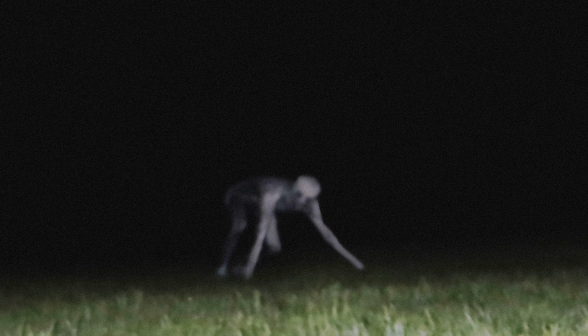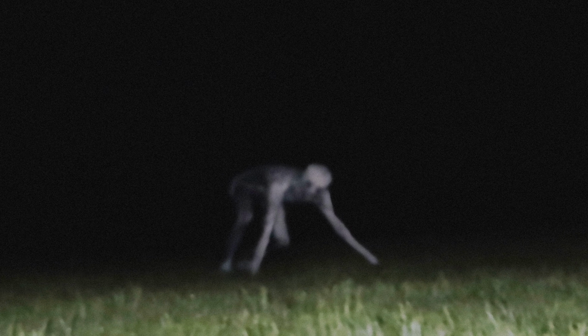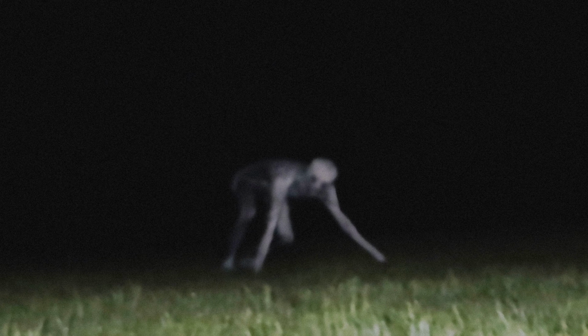However, despite all of the videographic and photographic proof of this creature, it has still not been officially classified by science, and that's why it's called a cryptid. But anyways, did this man really encounter the infamous rake on this late night walk? Let me know what you think in the comments.